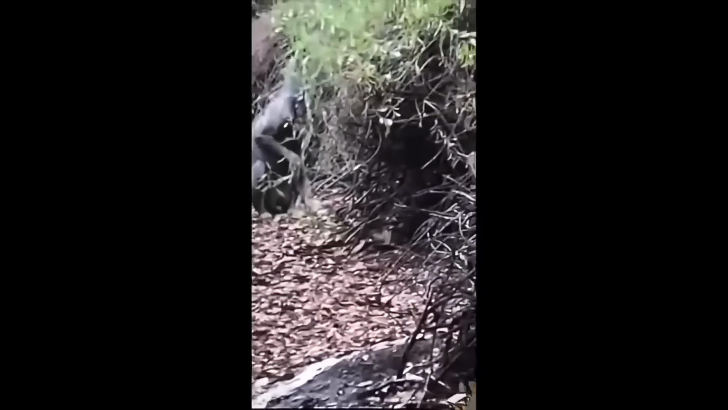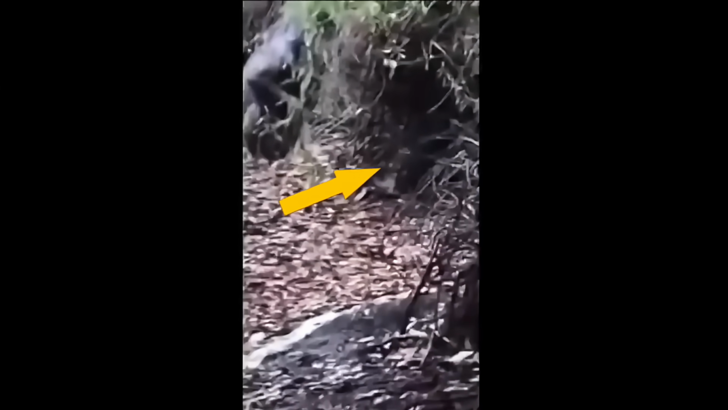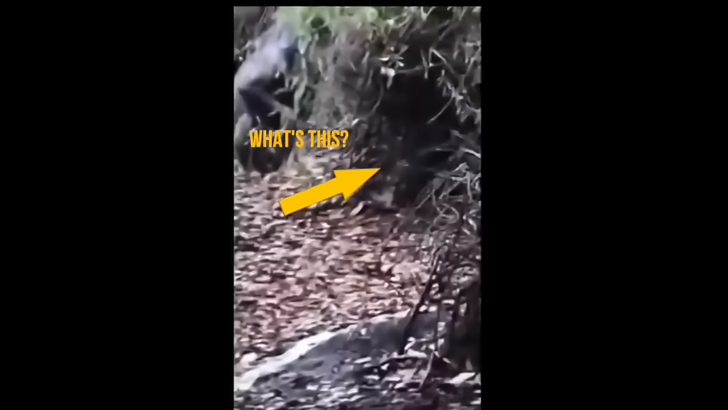A few of the commenters uttered the same sentiment, like there's no way if this was real you'd film it for only 14 seconds. Other people are saying it's a baboon, some type of monkey. Someone even said a mangy bear? I don't think so. The guy that posted it found it on YouTube, tried to figure out where it came from, but the original video has no description.